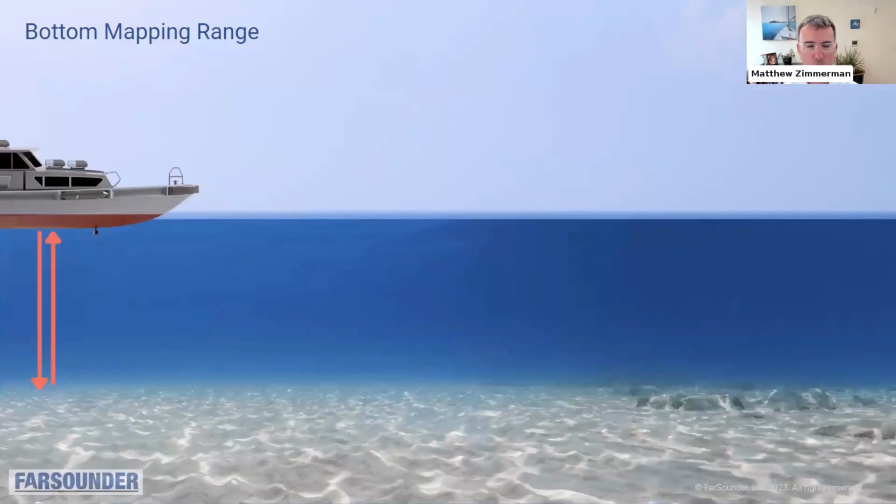I mentioned earlier that we can map the sea floor out to at least 8 times the depth of water below the sonar. If you look on our website, we have lots of videos and screenshots. Most of them are showing even more than 8 water depths, but we like to be conservative with our specifications. And I want to talk about where this limit comes from. It's really a limit of physics.